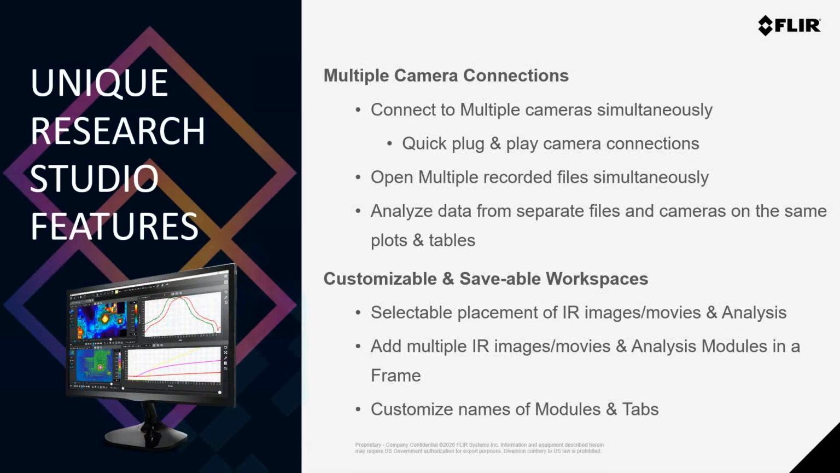The Research Studio also supports customizable and savable workspaces. You're not only able to configure the workspace the way you want, you can save it and open it up again later. So when you save that workspace, it actually saves everything. It's not just that layout. This includes any of the files that you have open, any color palettes and scaling you have, any analysis modules that you have open. So everything is saved within that workspace. So it's really efficient for doing repetitive types of experiments.